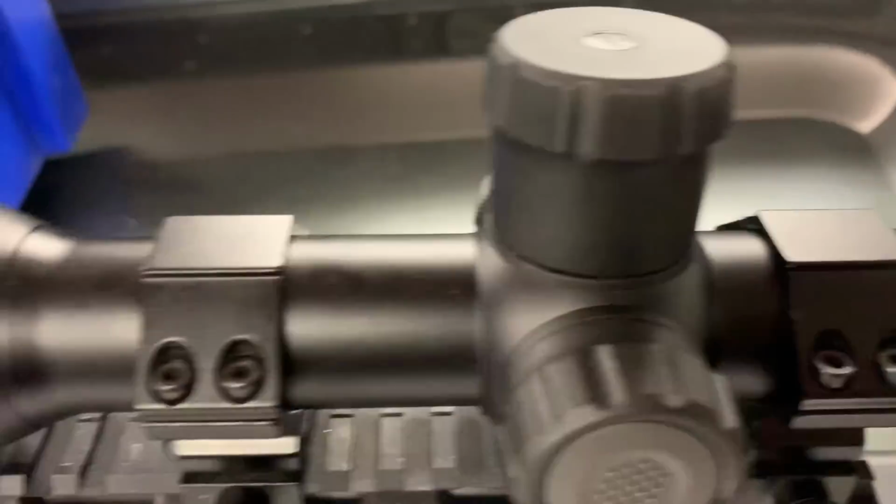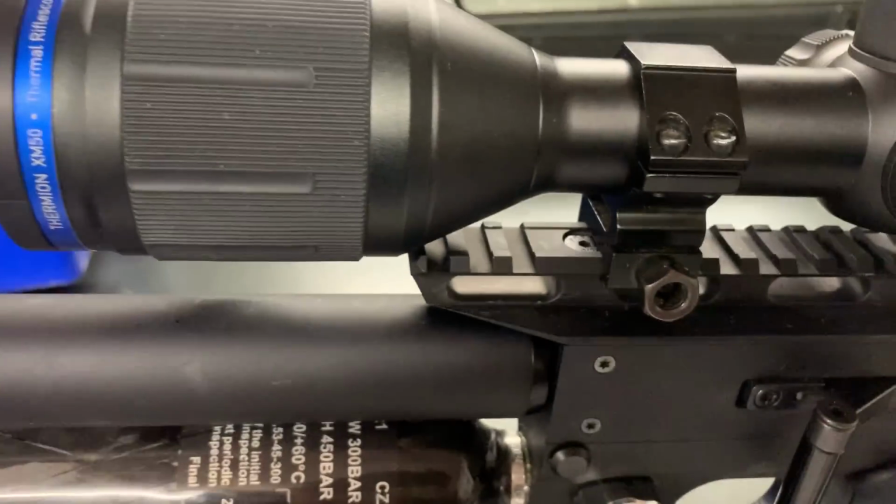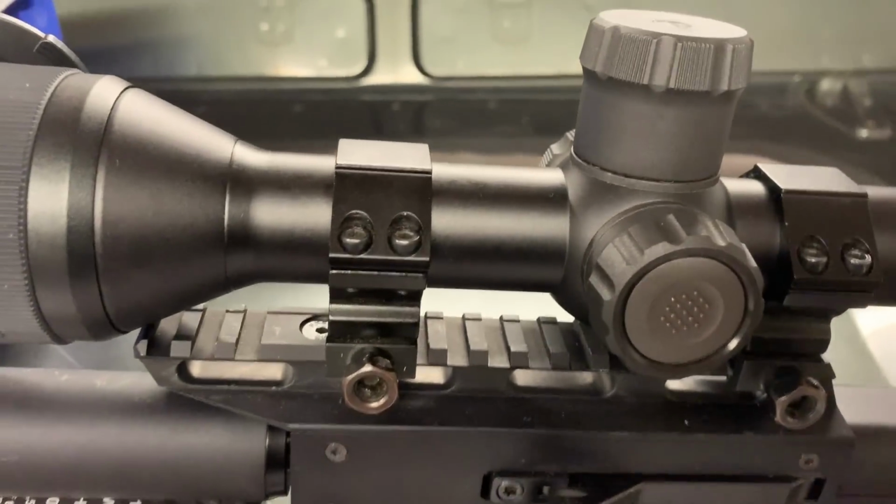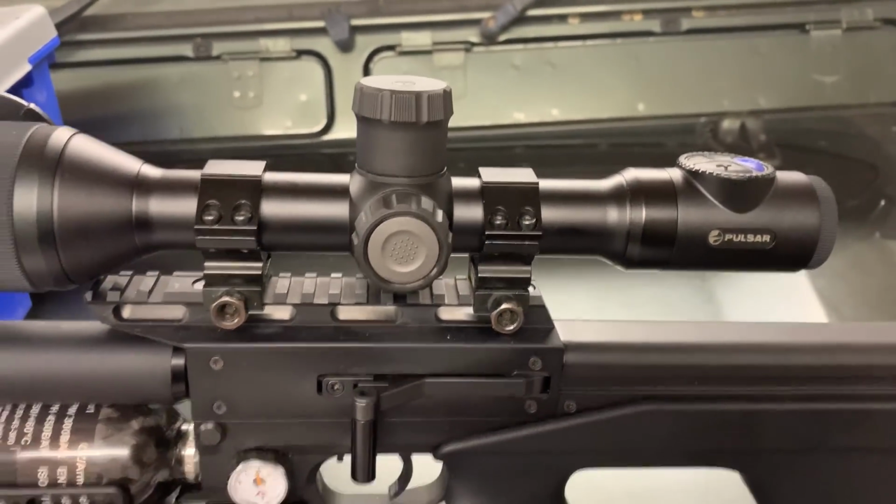What I'll do is go through some of the reticle functions and go over some of them and let you have a good look, see what you think. But yeah, definitely the best thermal rifle scope we've had to date.